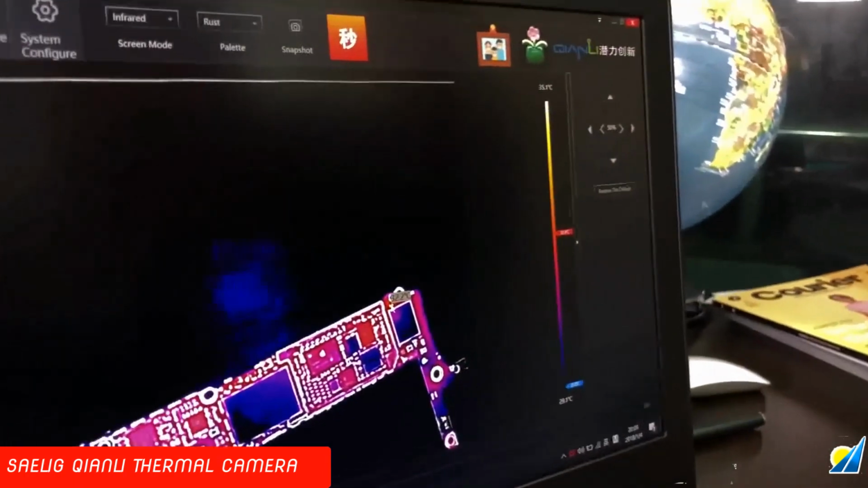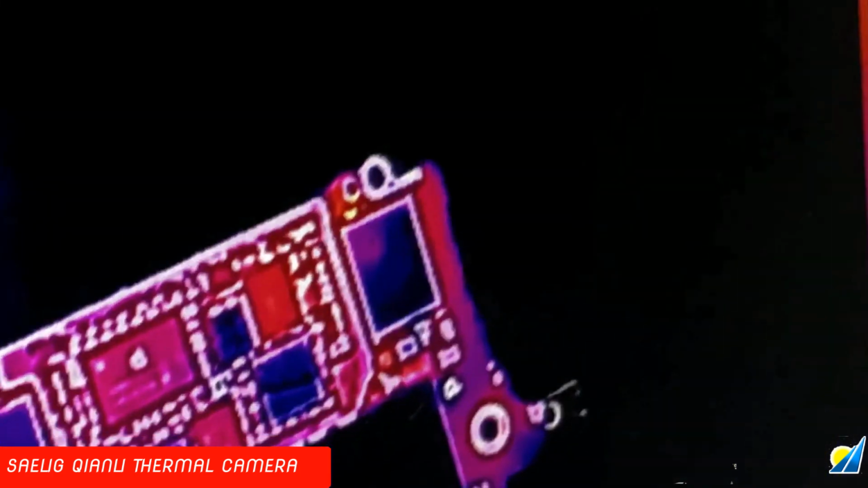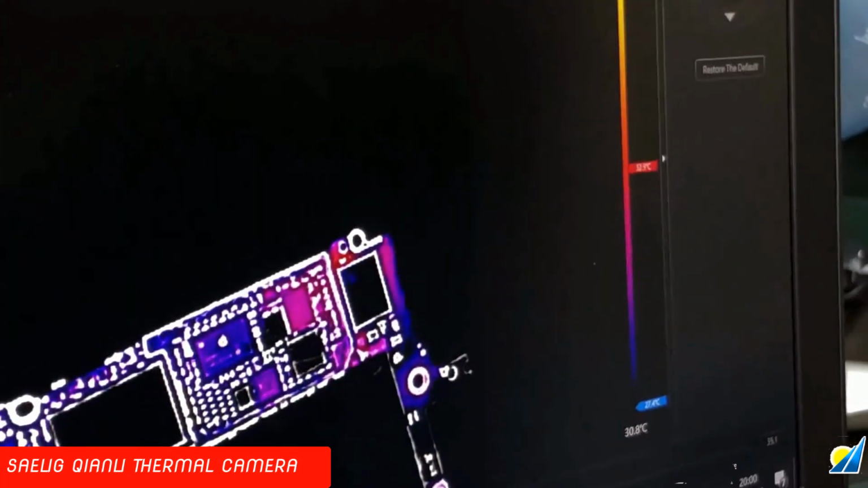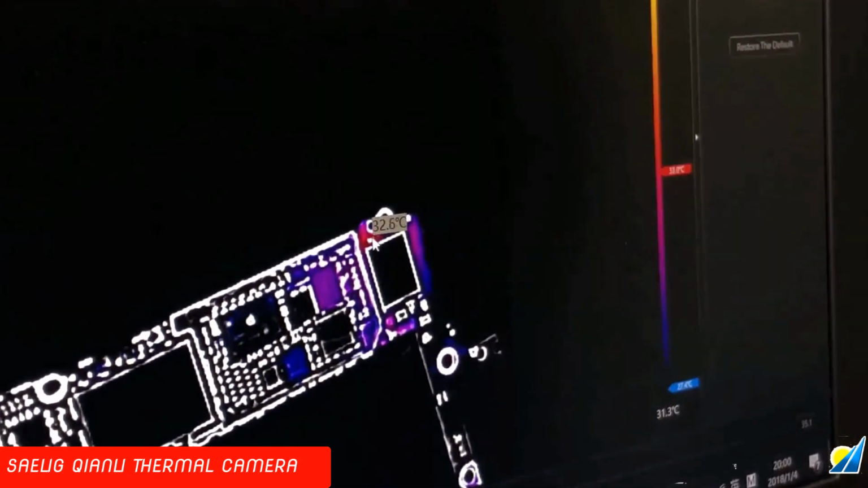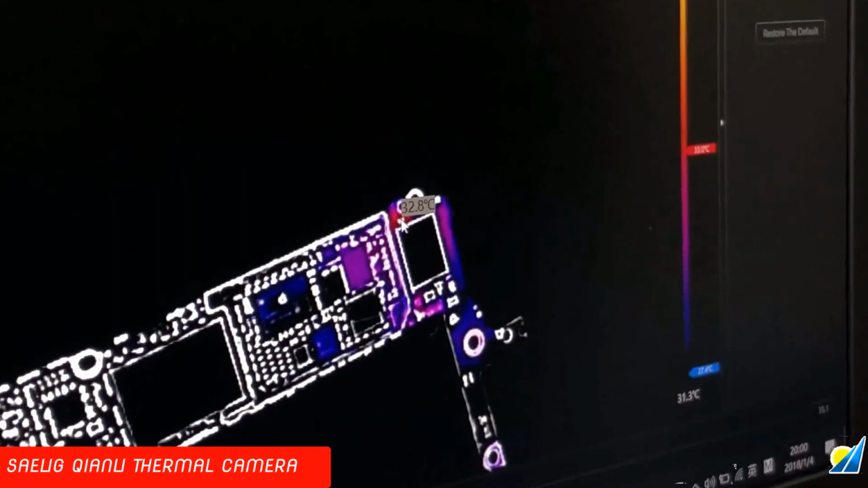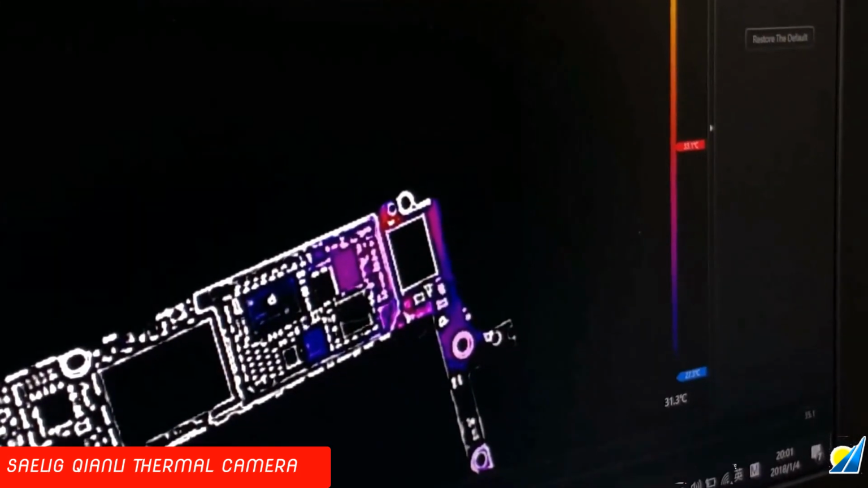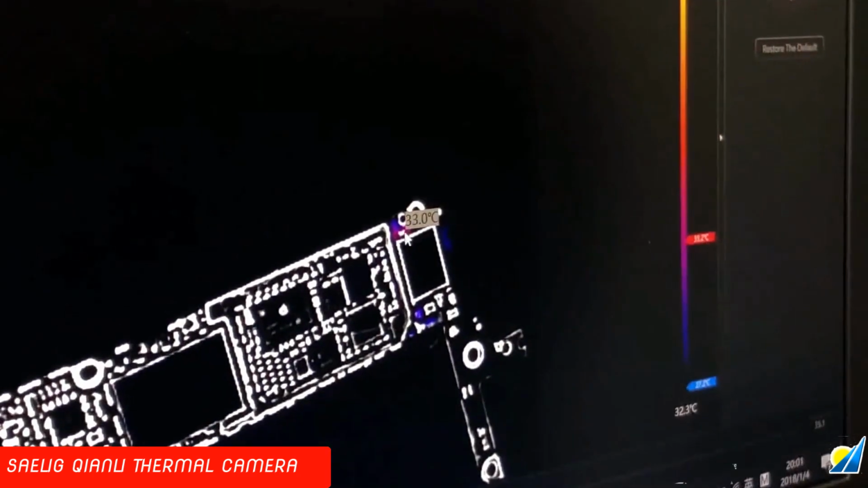Okay, you can see clearly this point is the hot point with the problematic point. It seems the temperature is a little bit higher than just now, because we have powered on the motherboard, so the temperature is not cool enough. So you can see very clearly that this is the problem point here.